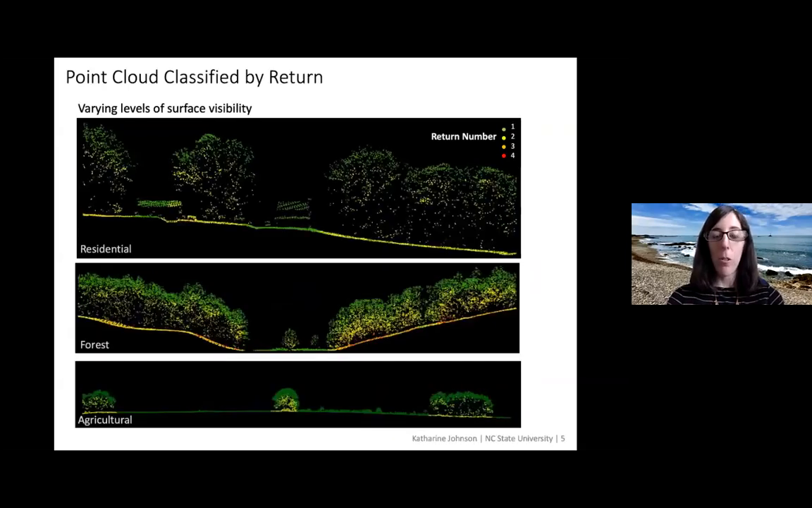So here are just some examples of profiles of LiDAR point clouds. At the top, it's a residential area in Ashford, Connecticut. This is actually a house that I was renting with roommates while I was at UConn. You can see the dark green is the first return that the laser beam hit and returned back. And then yellow, orange, and red are later ones.